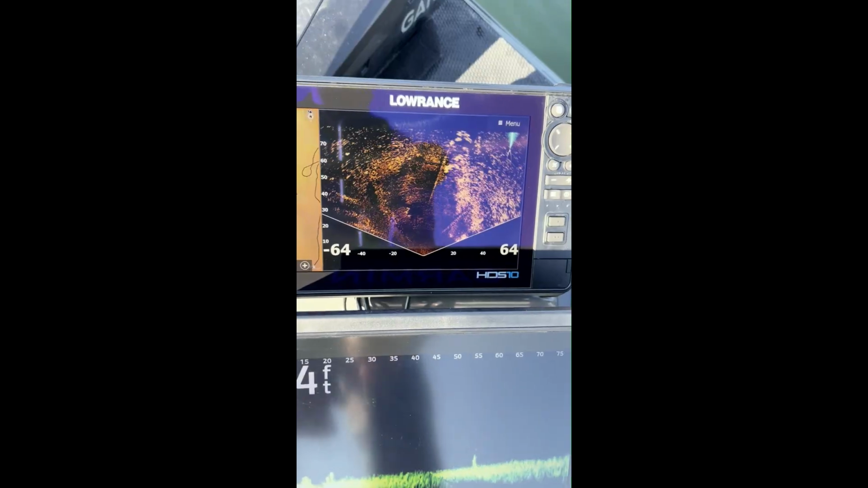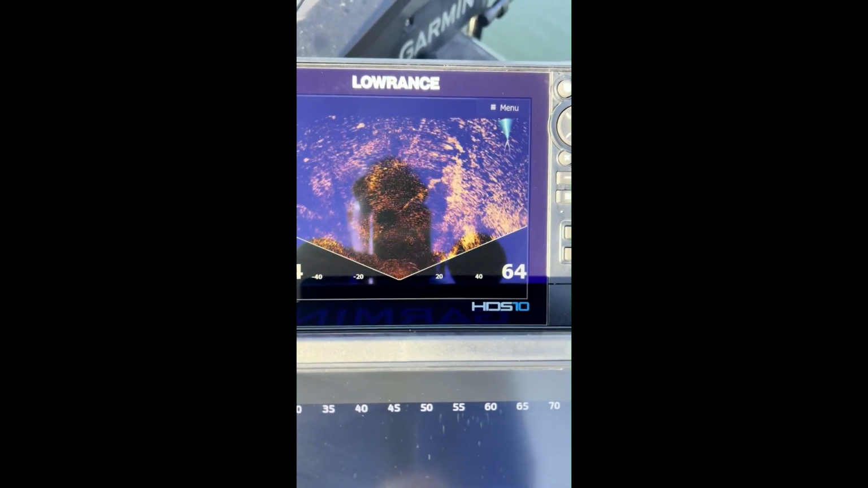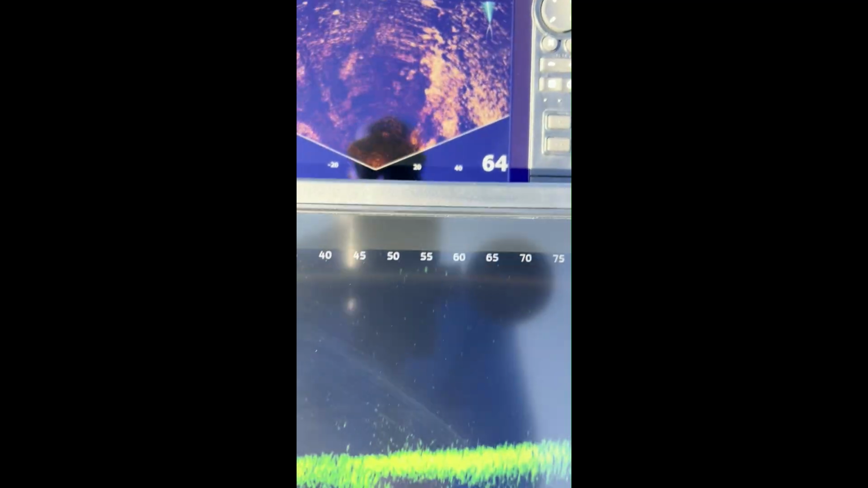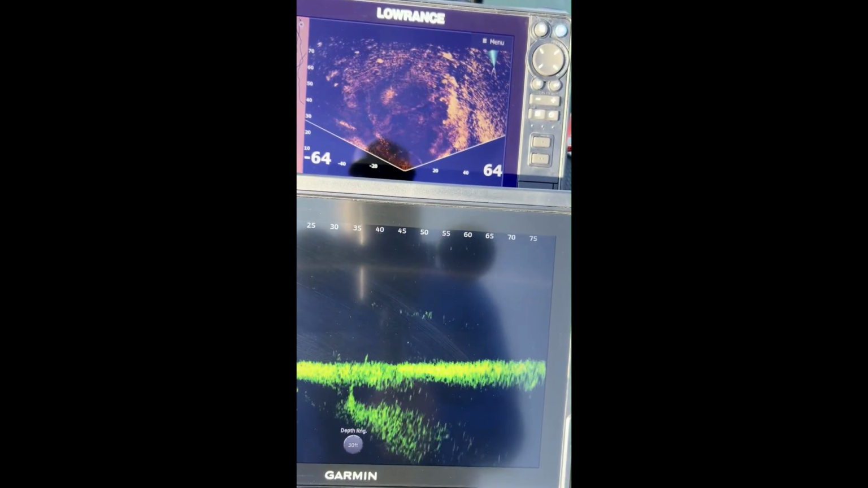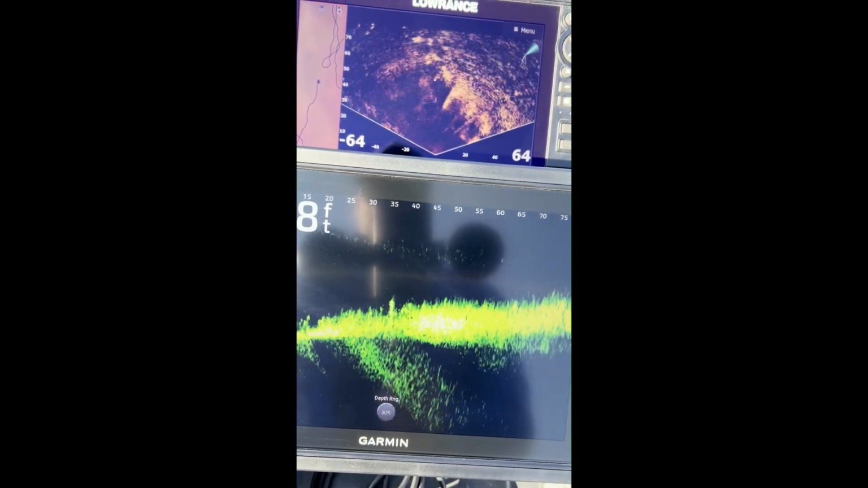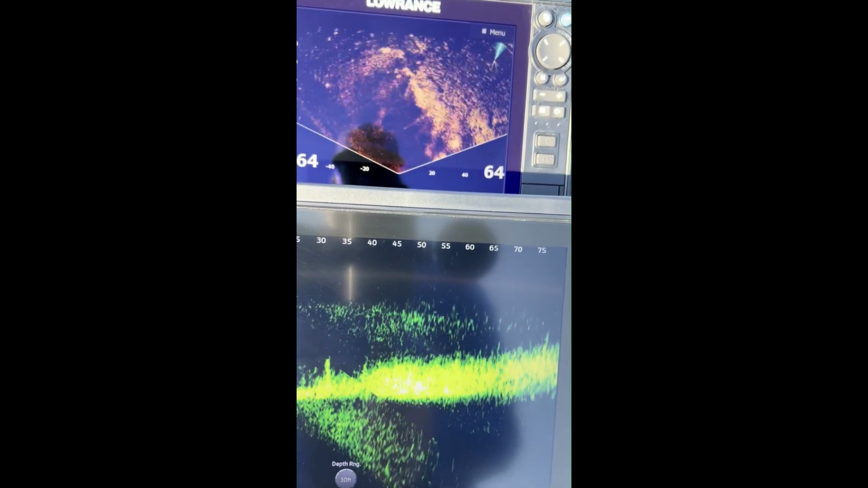All right guys, so I'm out here on a weed line right now. So obviously, imaginary line up the middle is where my trolling motor is facing. As you can see, got a weed line right here. And so these two complement each other pretty well. So if I move the trolling motor over to the weed line, you see the weeds start picking up. So this is a great tool, not just for finding fish, but keeping on the structure.